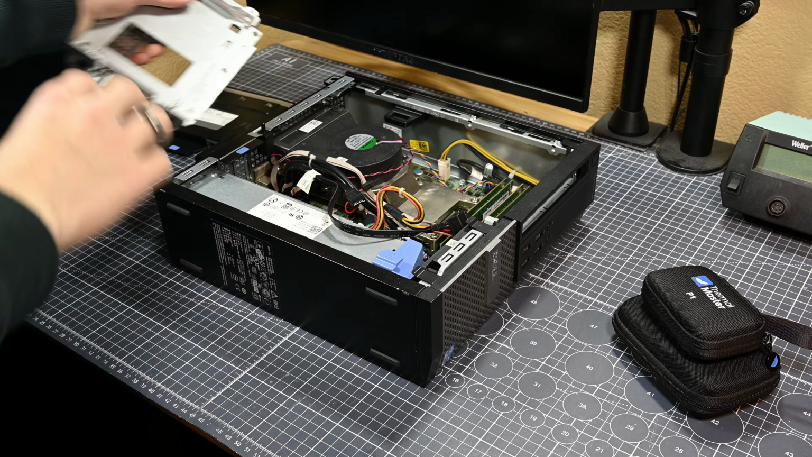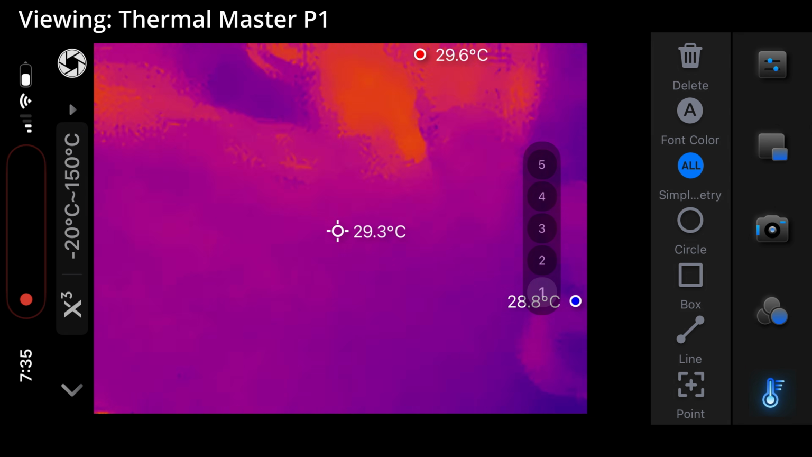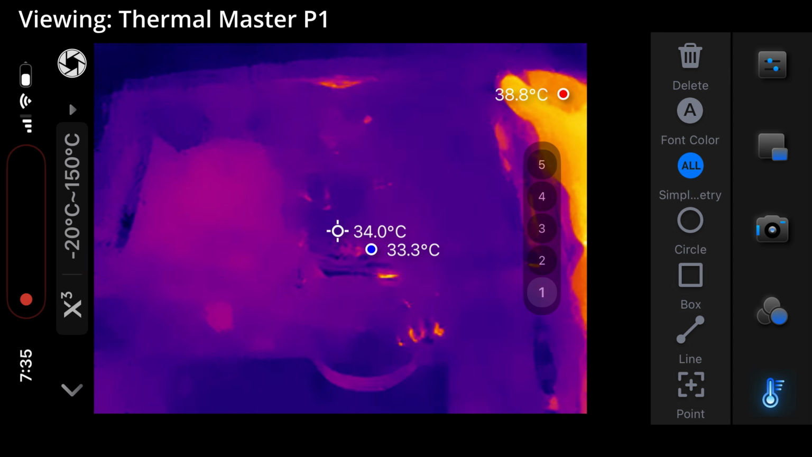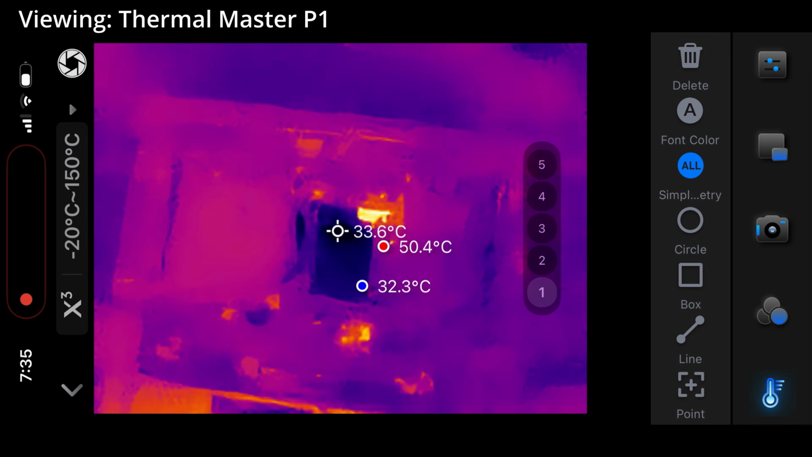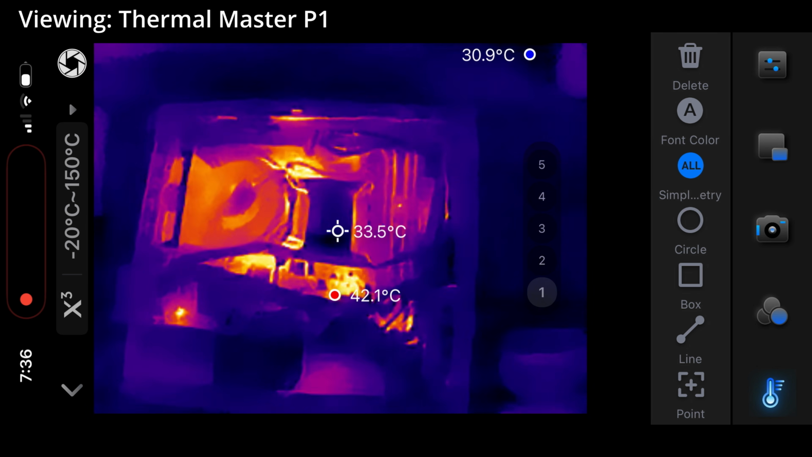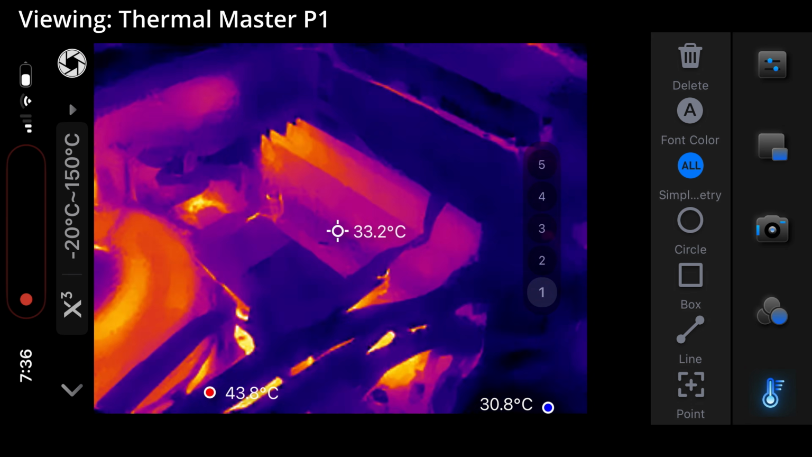Here I'll be taking a look at an old desktop computer, and starting with the P1, one thing that I noticed is that it's really hard to make out anything until the computer is turned on. Again, I think due to the lower contrast in the app's processing. However, once the PC is powered up, we can easily see all of the hot spots on the motherboard, and as time goes on, you can also see the CPU fan heat up as the hot air from the CPU moves through it. Once more, a very usable result.